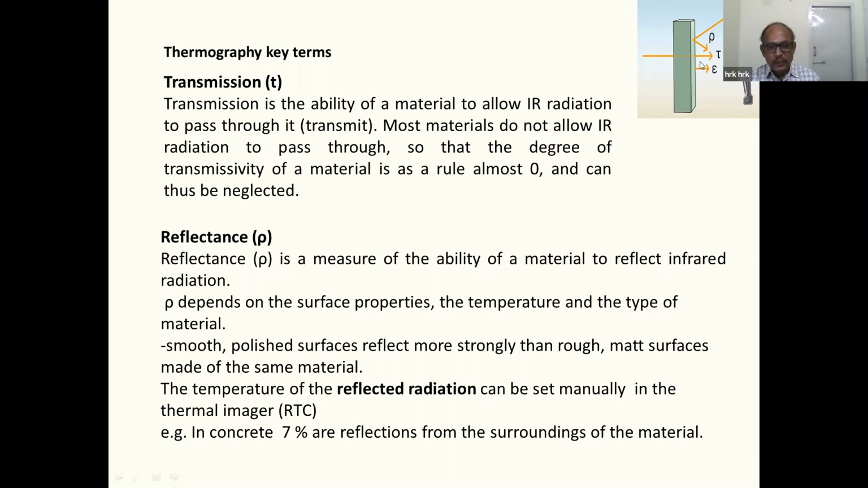So it is due to the surface finish, smoothness. Matte surfaces will emit less. For example, in a concrete surface, whatever reading we have got, mostly 7% of the rays will be reflected from the surroundings.